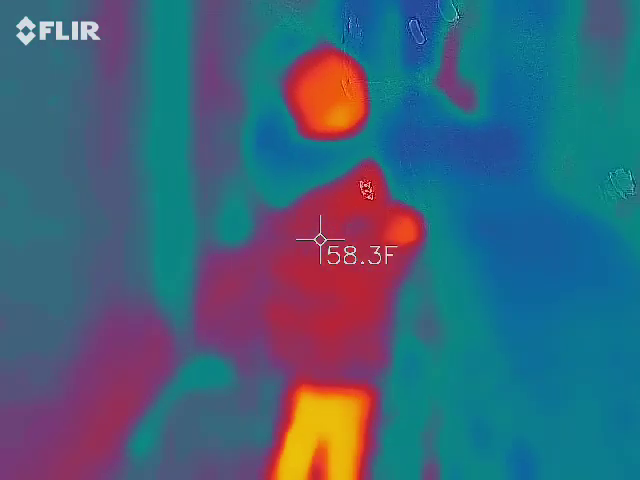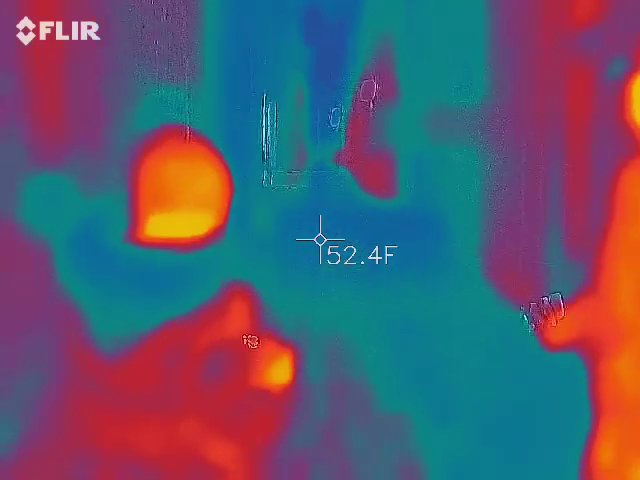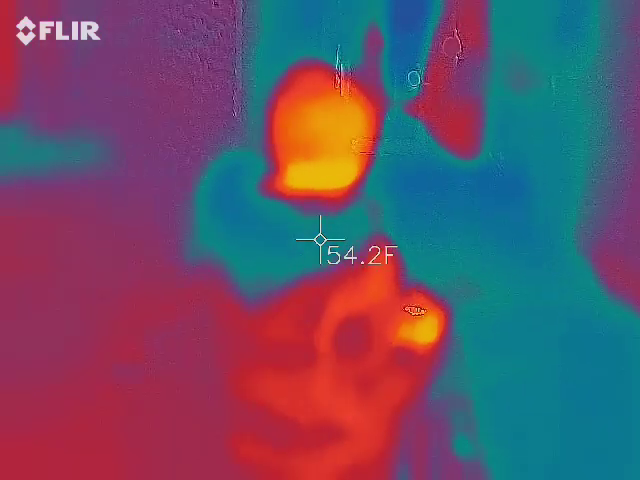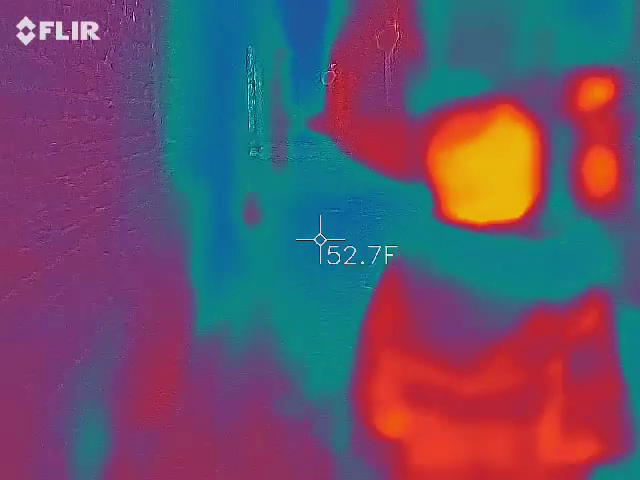Well, it's going to be touching it. See how hot it is now? See how steady it is? It's got to be coming from the restaurant behind us. Because their kitchen is nearby, they have all those appliances running, all that electrical stuff.